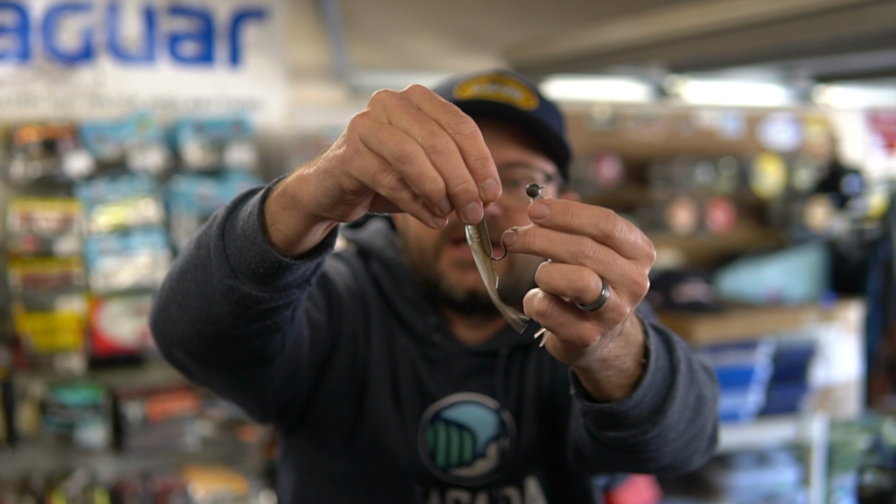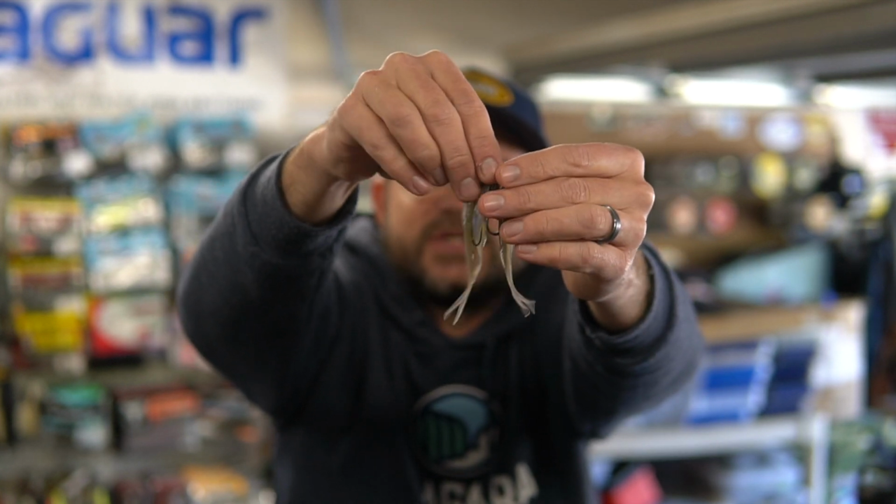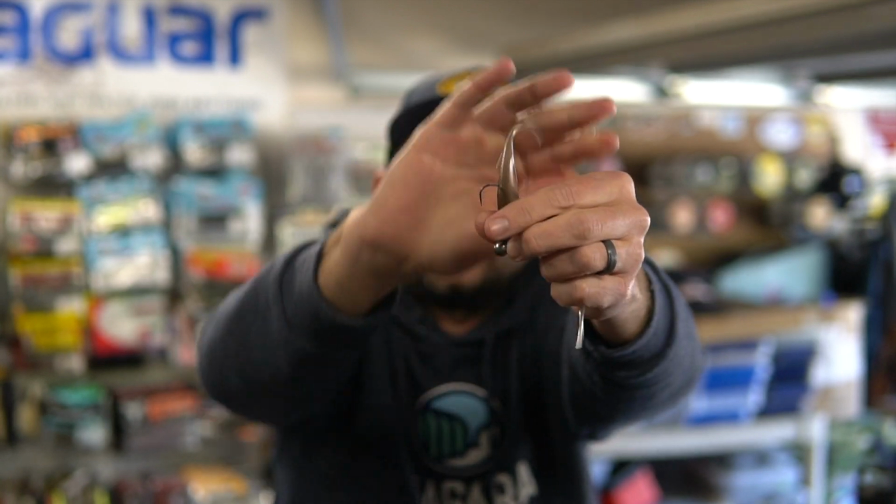And let me know, are these good baits? Let me know what your thoughts are on these. Have you fished them? And like I do all the time, I will do a follow-up after I fish these things. But so far, they look pretty dang good.